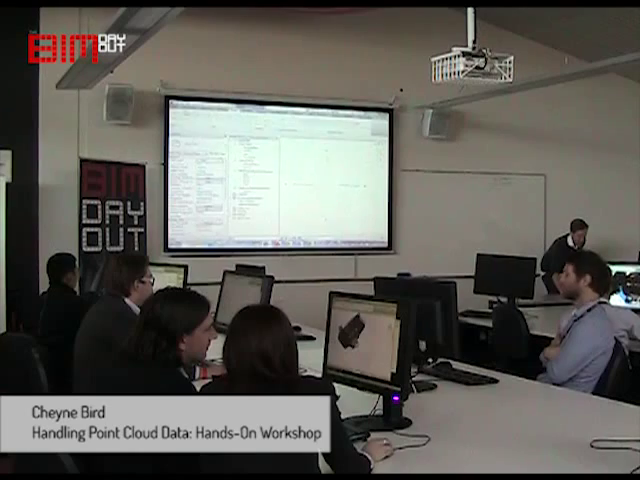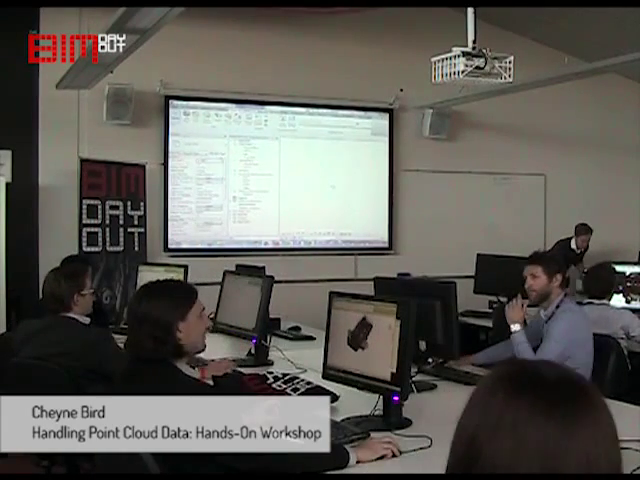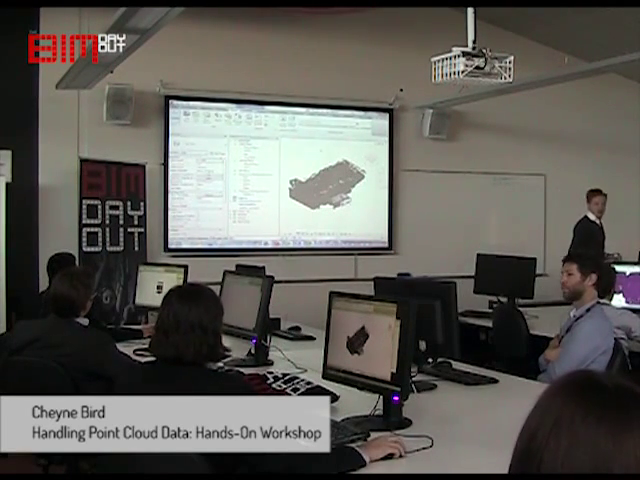So switch from that and go open. We've now got this file. It's got both scans in there. So now we can start working from here, okay?